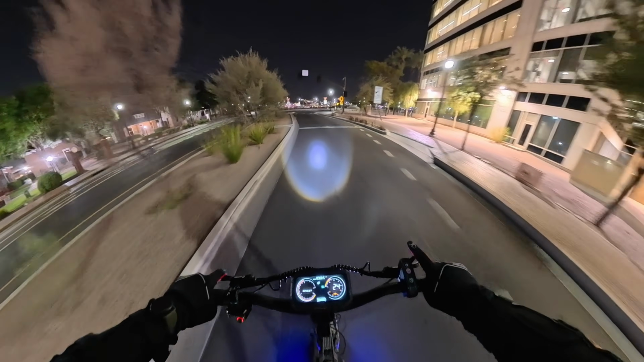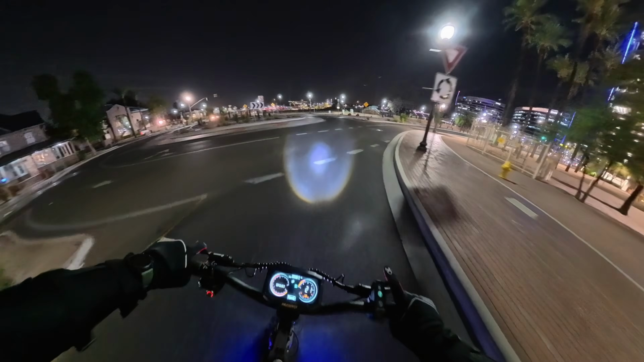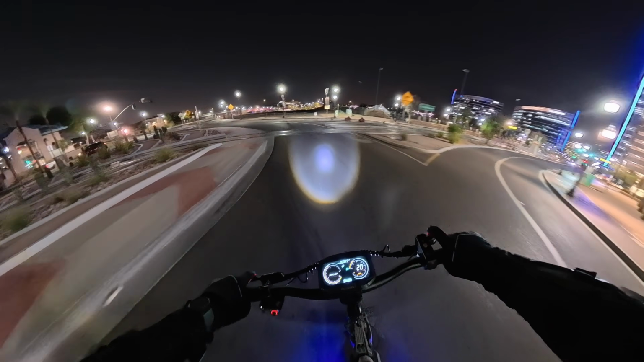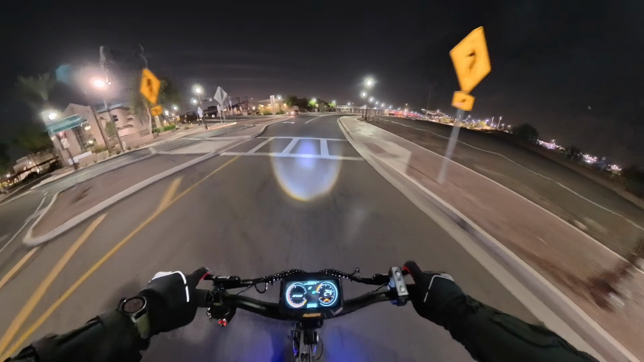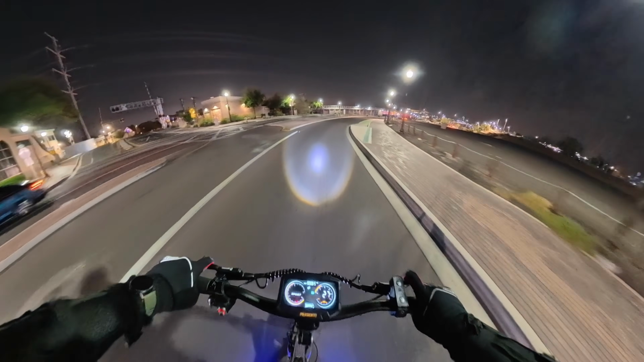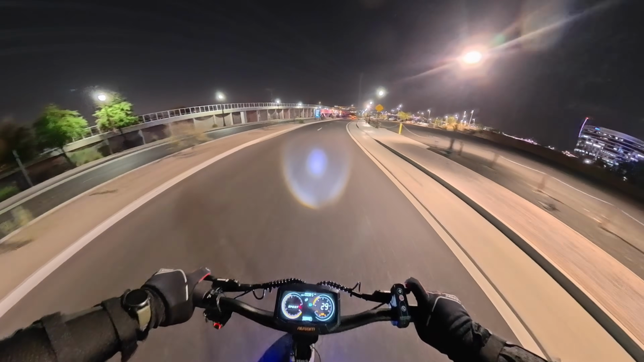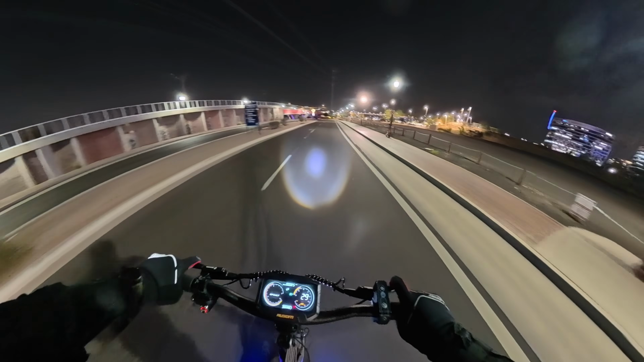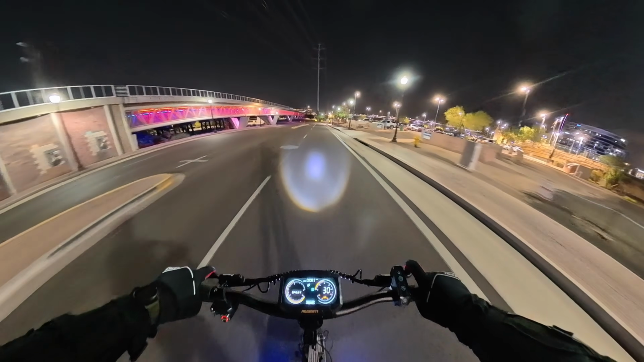Today I am out here on the Ausom DT2 Pro dual motor electric scooter. We're going to go ahead and squeeze in a little bit of a night ride before this crazy storm system rolls in and brings us 3 days of rain here in the Phoenix metro area. This is going to be the fourth or fifth video that I've made on this scooter, basically a continuation of the testing series that I've created.